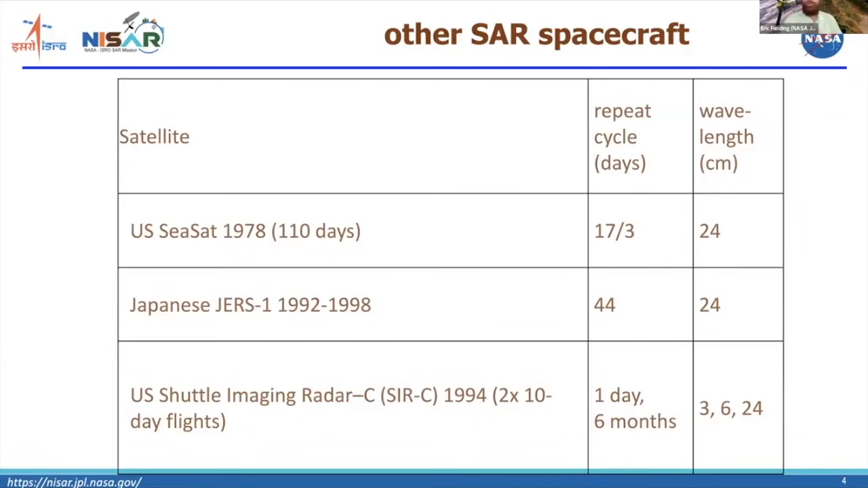And the shuttle imaging radar actually had X, C, and L band. So this was a multi-wavelength radar, but since it was on the space shuttle, it was only operated for 10 days. But it does give some interesting comparisons where we can see the L band and C band and X band coherence from exactly the same time intervals.